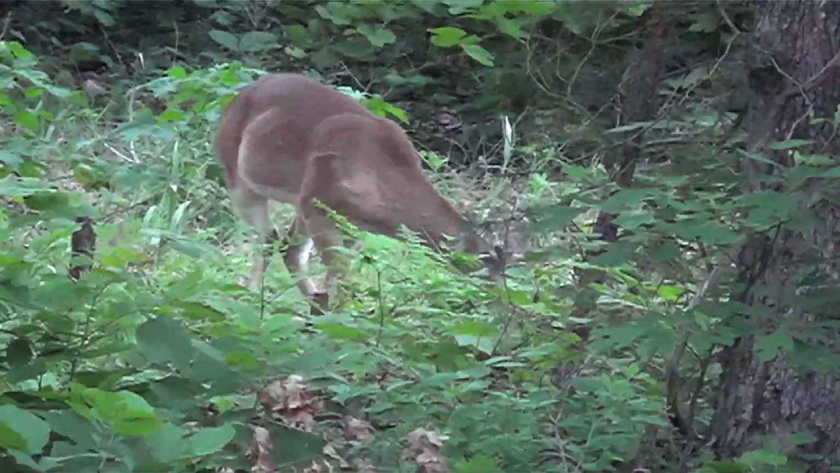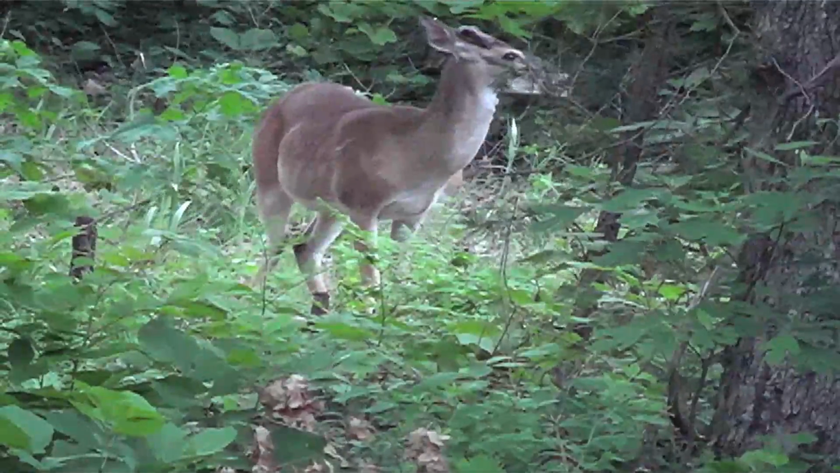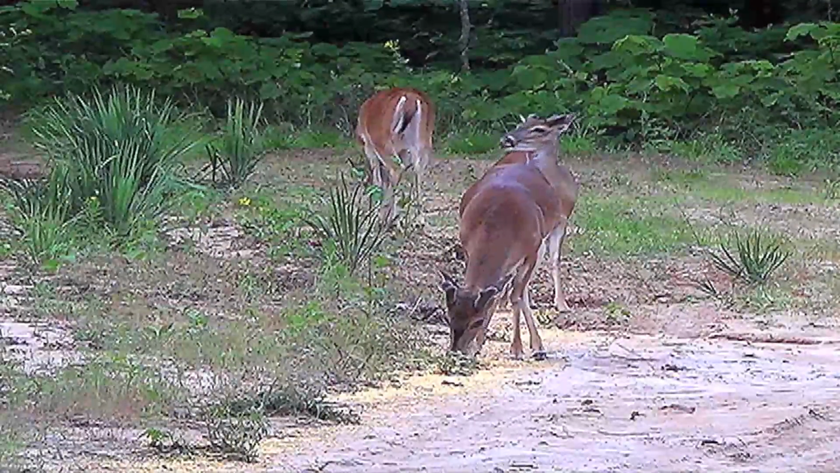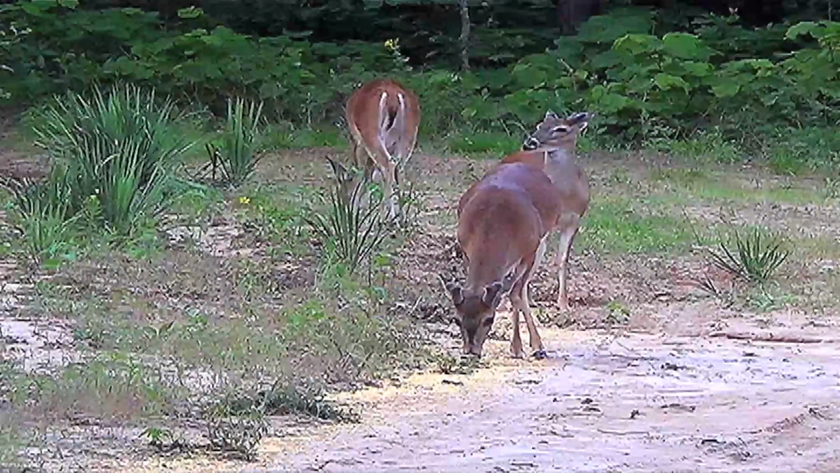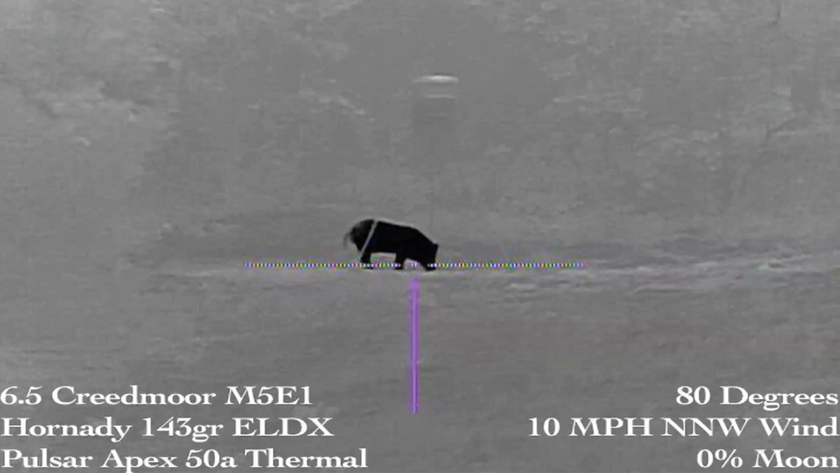As soon as the sun slipped behind the trees, these deer started to show up. This is an MLD property with a healthy population of deer, and as you can see here, these are all nubbing bucks. It'll be interesting to see how they will grow into the fall. At exactly 9:05, this boar emerged from the dark.